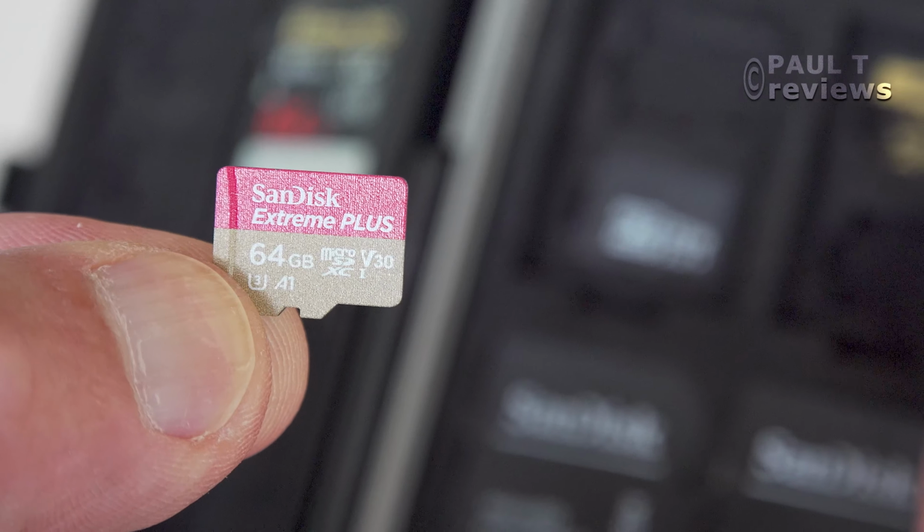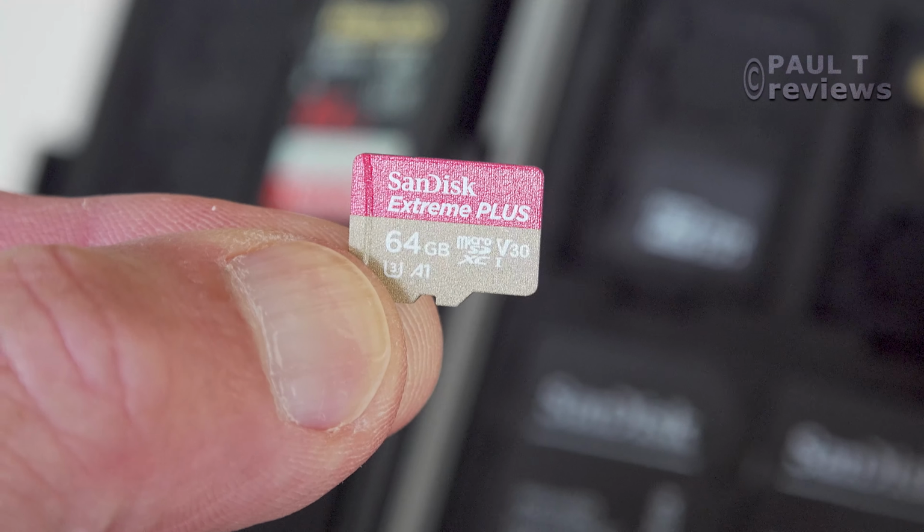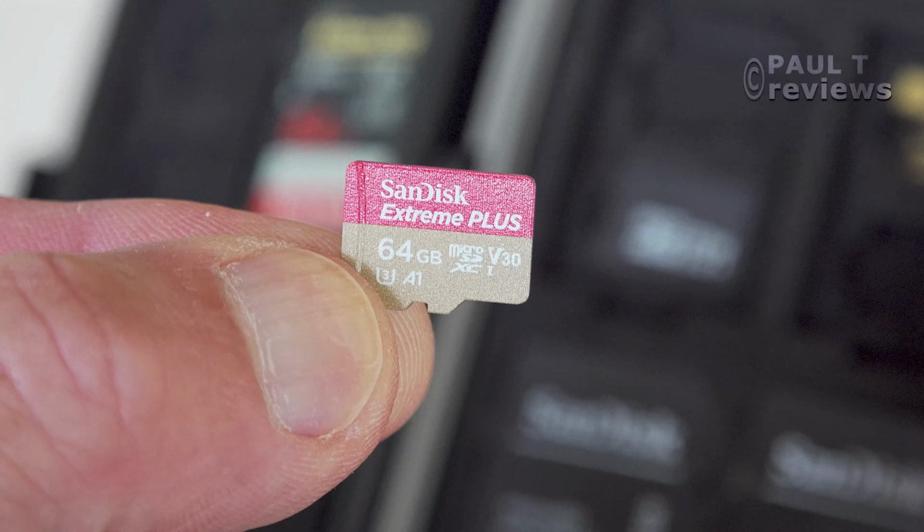You need to have a number 3 inside that U that's on the memory card. That means it can read and write speeds fast enough to record 4K. It doesn't have to be an Extreme Plus. 64 gigabyte I find is well sufficient for me because I tend to bring the cameras in on a regular basis. The first thing we want to do is put in a memory card.